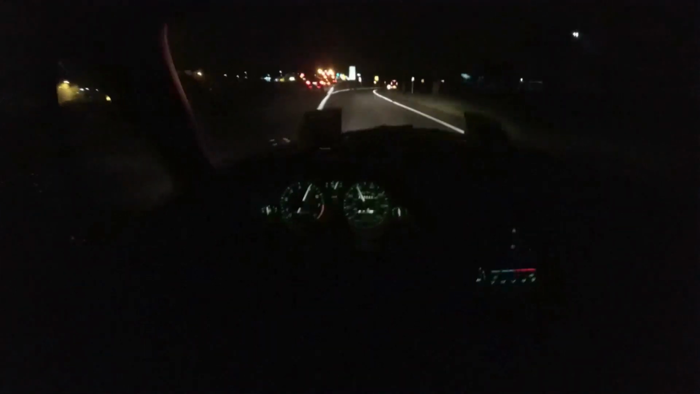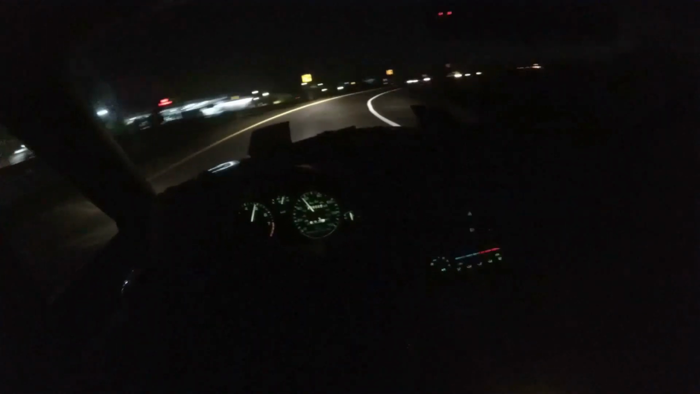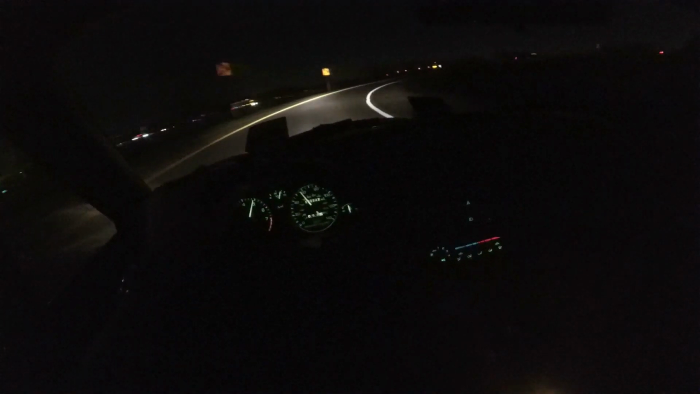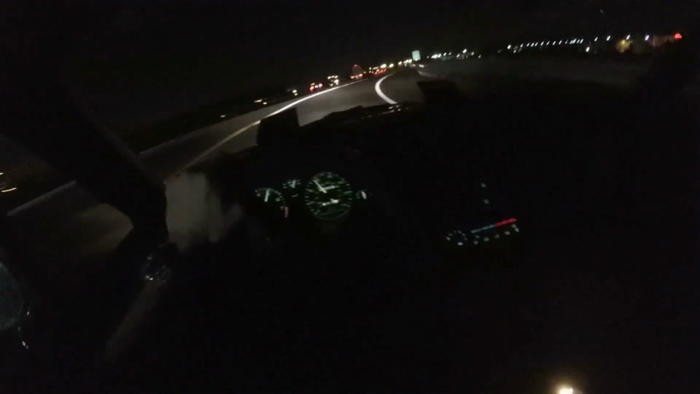Brake pedal feels great. Got a master cylinder brace from Paco Motorsports, and I think on ABS cars that makes a pretty big difference. Tight. These bushings made a huge difference.